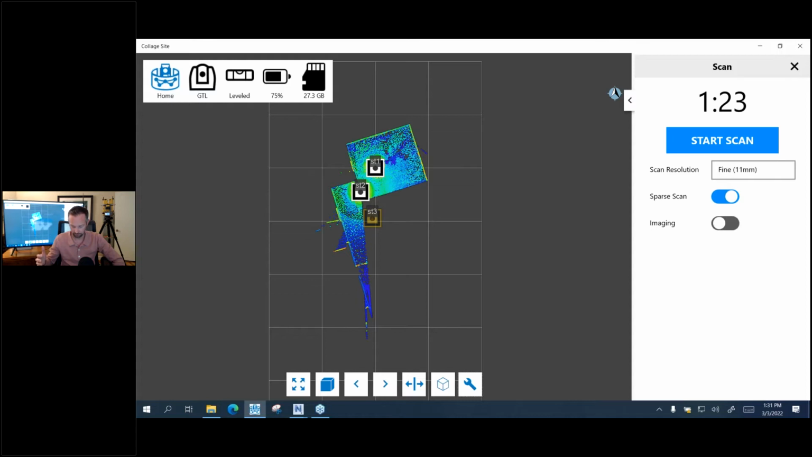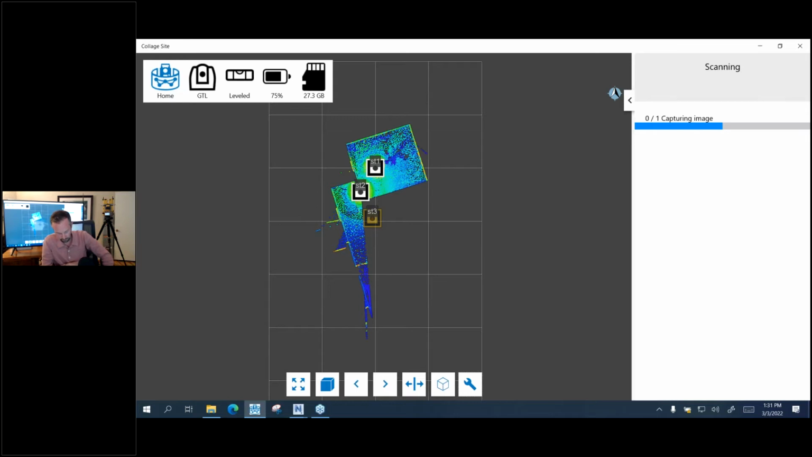We're gonna just do a normal, standard scan. And then we're just gonna let it do its thing. And this is gonna be the workflow that you would experience with Collage Site and the GTL. It also has a camera on it. So obviously, as you saw before, that camera is kind of on the top left corner of the GTL. Yeah, so we're just gonna let it do its thing.